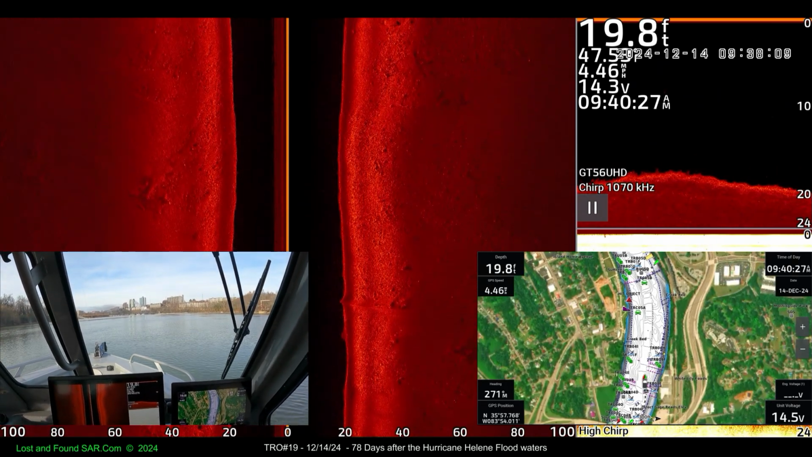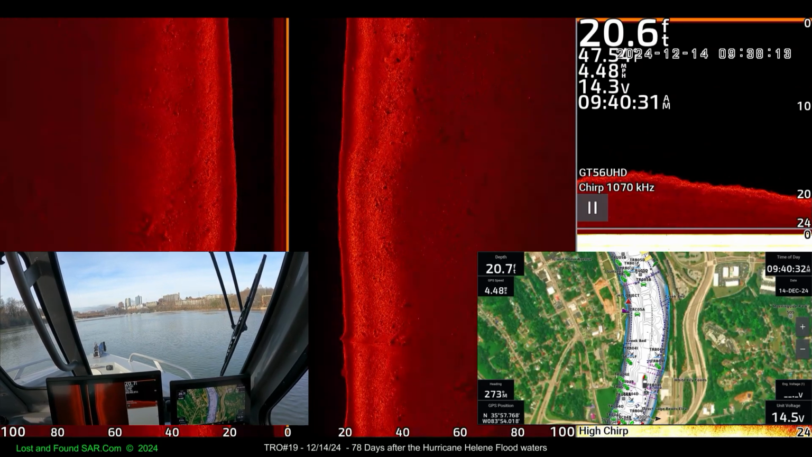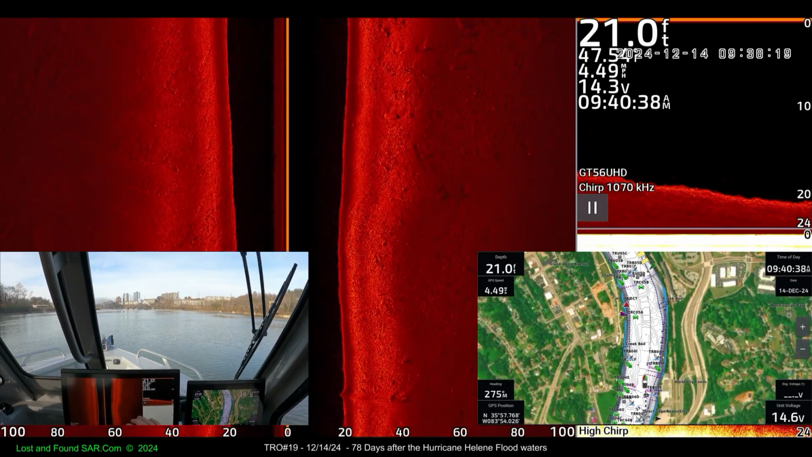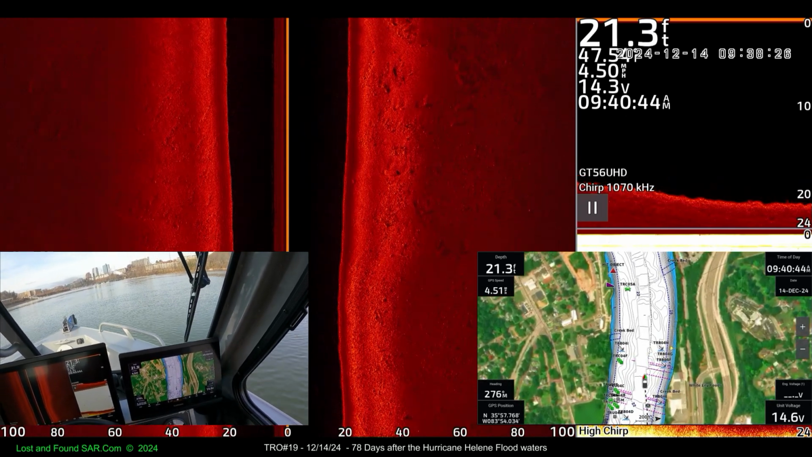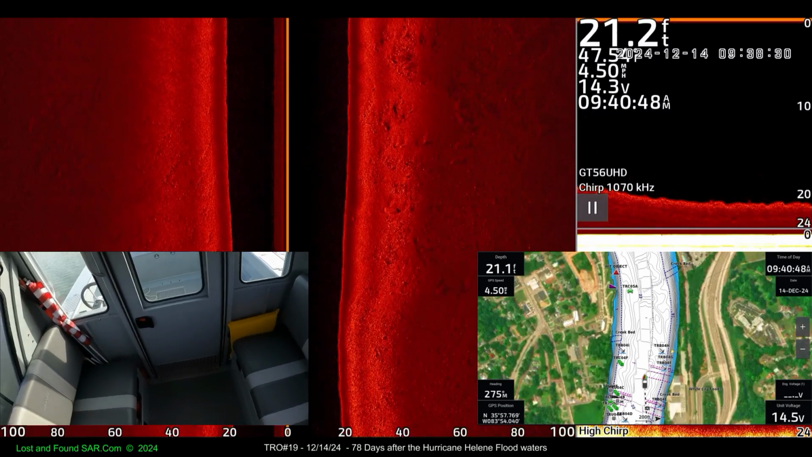The choo-choo, Three Rivers Rambler, coming up the tracks. Let's go. Yeah, first time I've seen it out from here. That's cool. You're in great water. Keep your eye on your depth. I'm gonna go outside, okay? Go see the choo-choo.